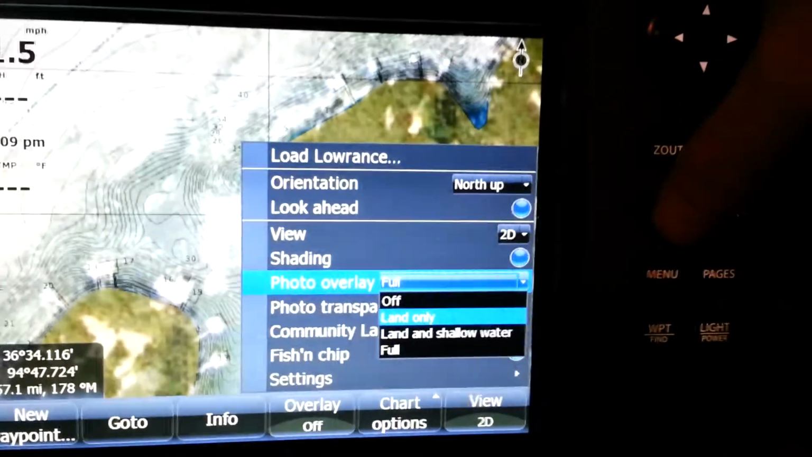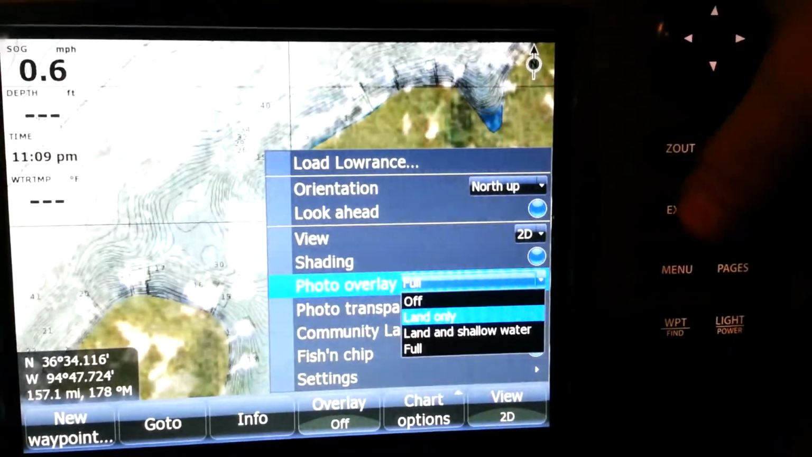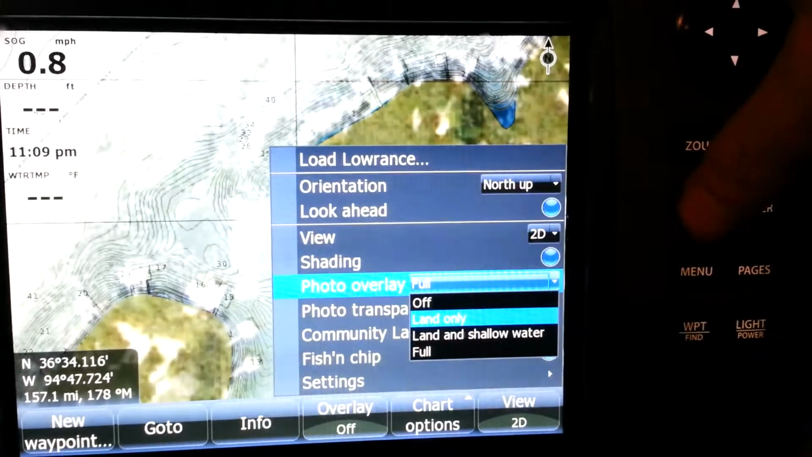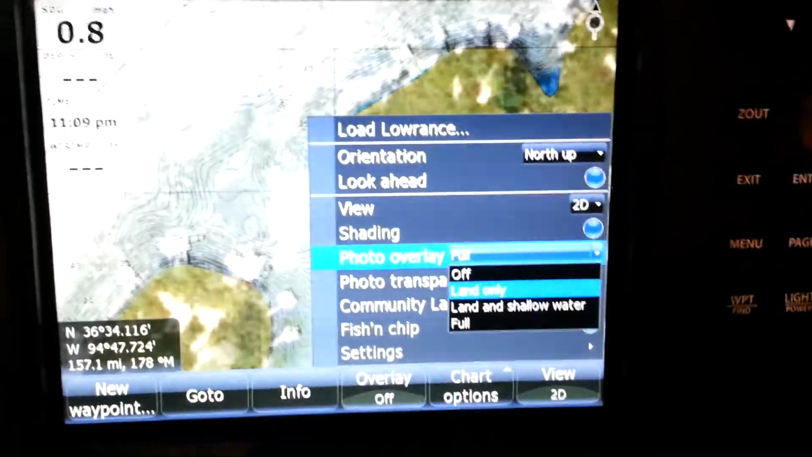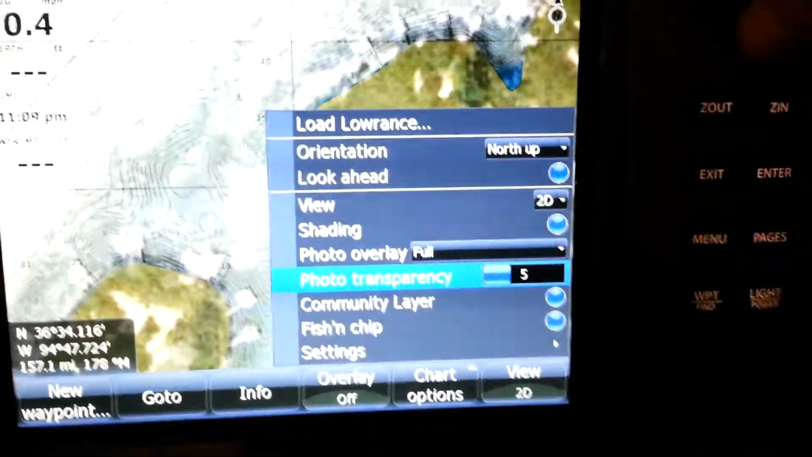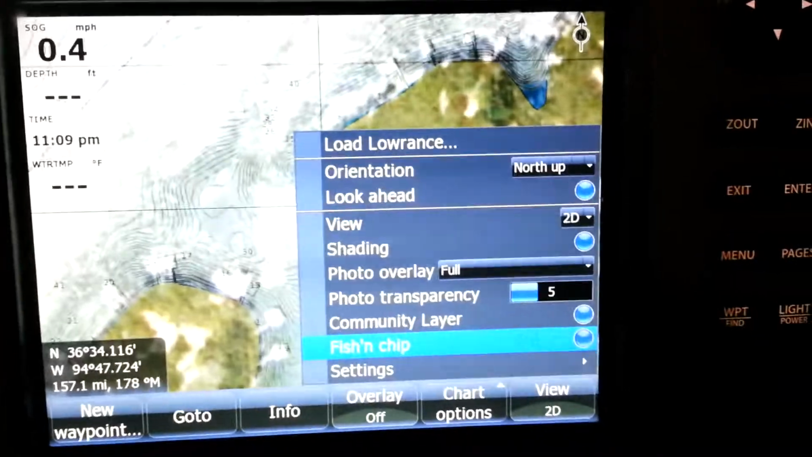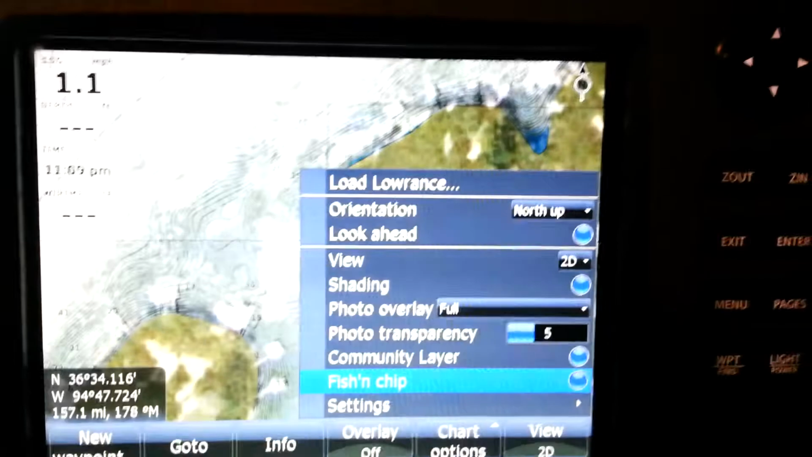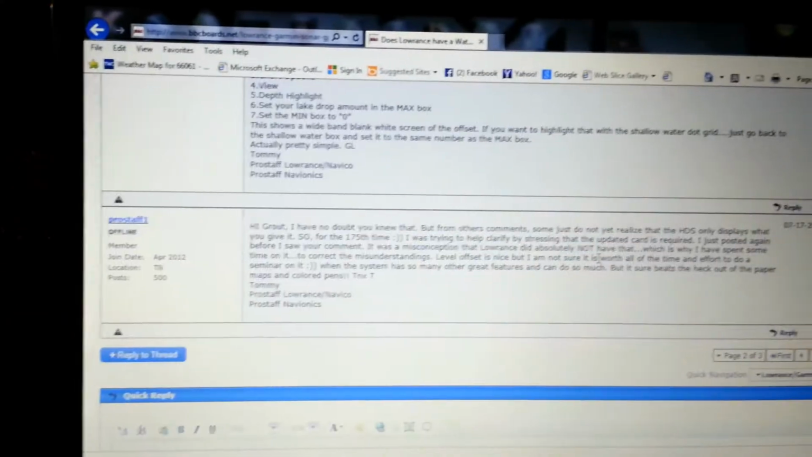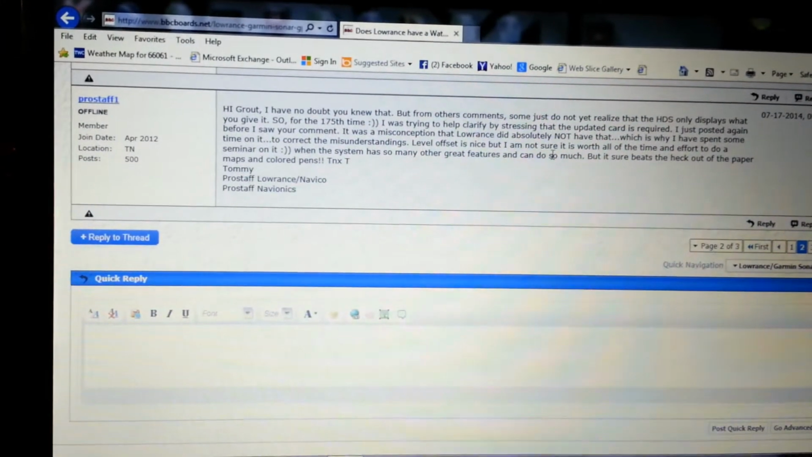So if this helps any of you guys determine a little bit of your mapping functionality that you may weigh when you're choosing to purchase, hopefully this helps you. Again, this is an HDS8 GEN1 with a 2014 Navionics chip. And I do want to reference Bass Boat Central. There is a lot of information to resource for anglers. I use it a lot, and there's a lot of good helpful hints on there.